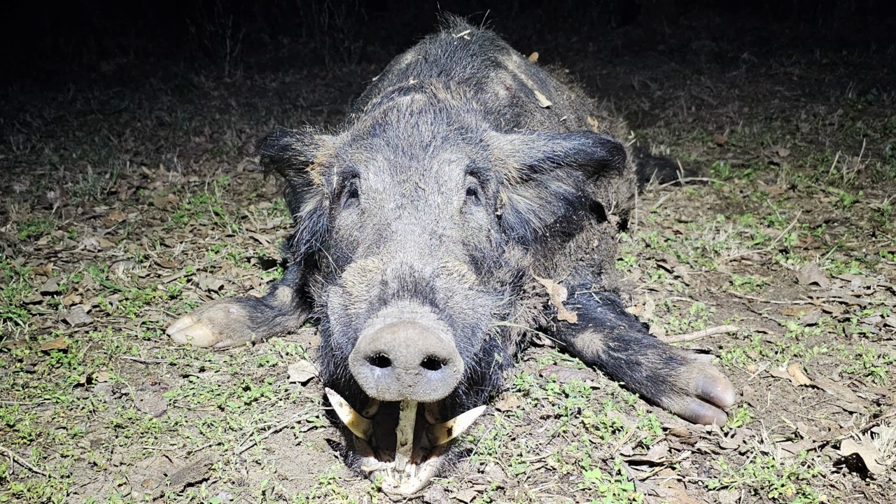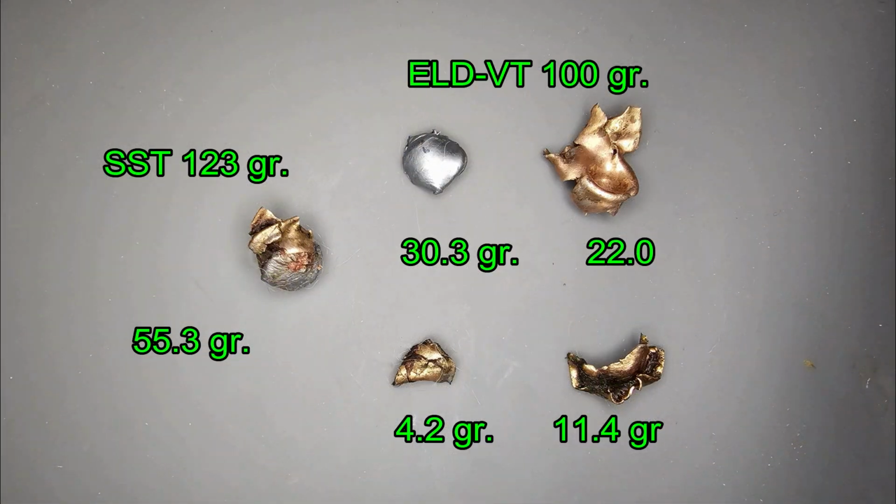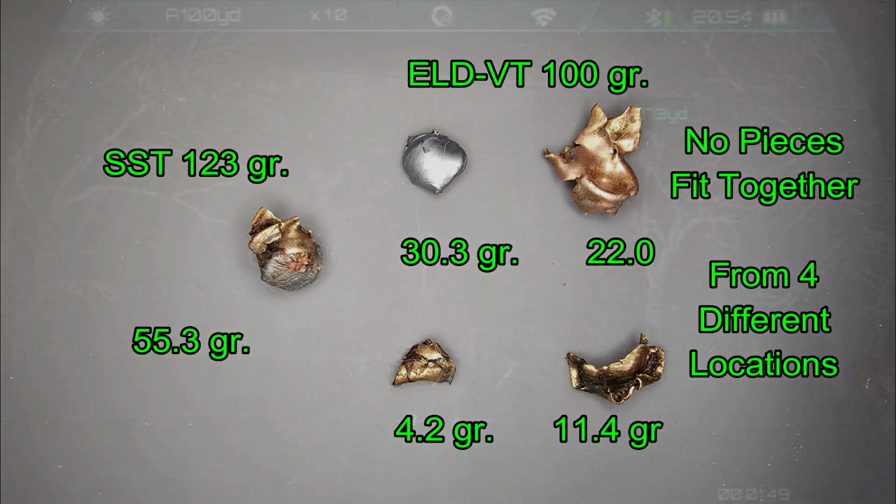So many shots were fired, many shots hit, and ballistically, this is a mess because all I've got are a lot of fragments. Found one of Ben's bullets, one of the Hornady SST bullets there on the left, and at least 3 of my bullets are in fragments. There's 4 fragments there that comes from at least 3 bullets. It could be from 4 bullets. I'm not certain. The ELD-VTs are obviously breaking apart, but once again, I don't have any good controls on what the wound channels look like or anything else because we have crisscrossing wound channels. It was a mess.